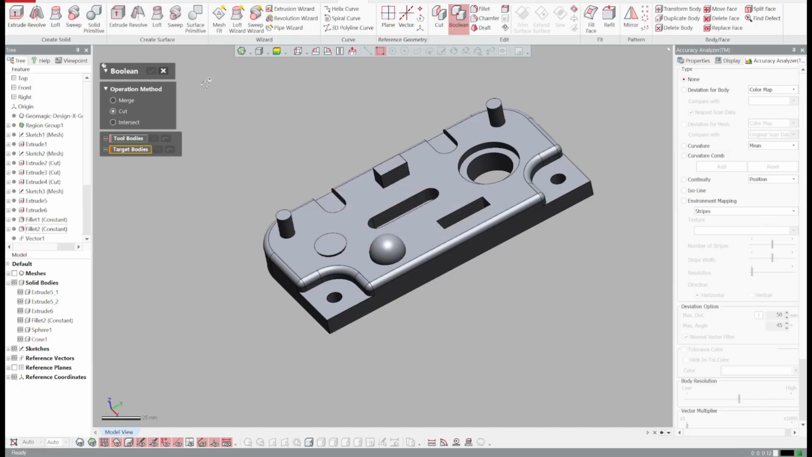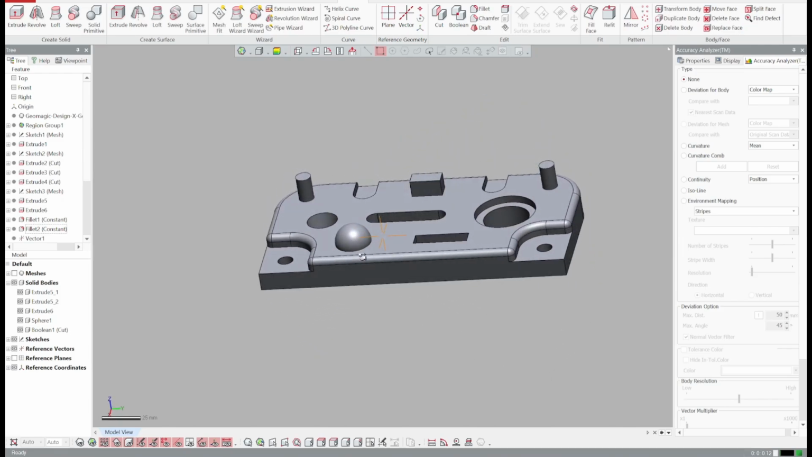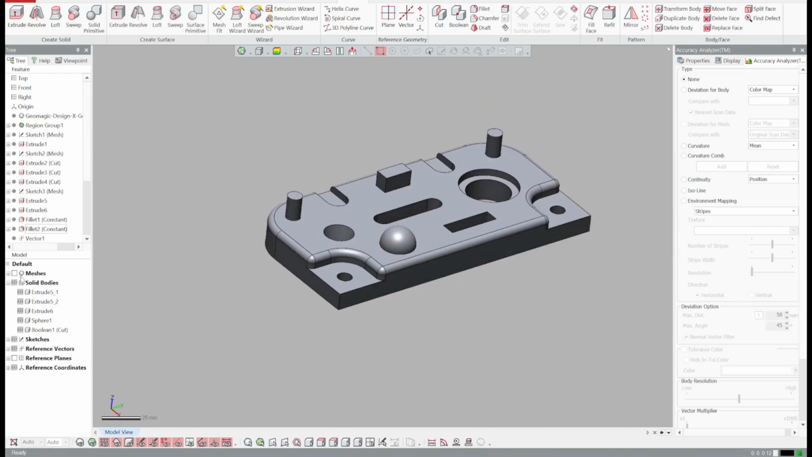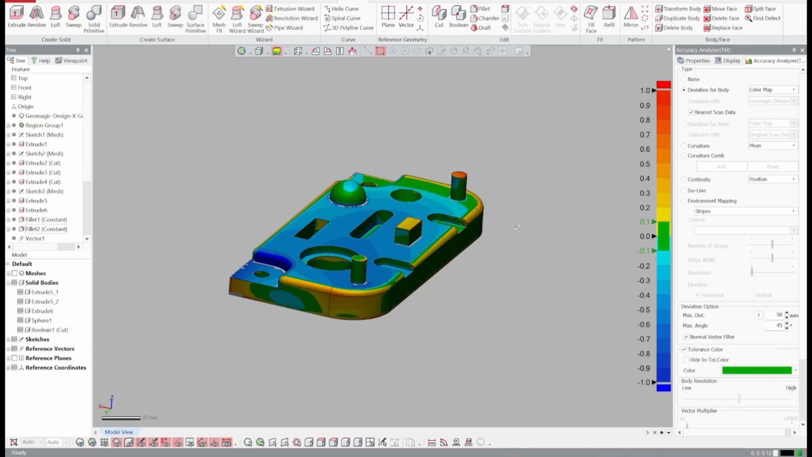It's actually a Boolean. And that's the piece here created.